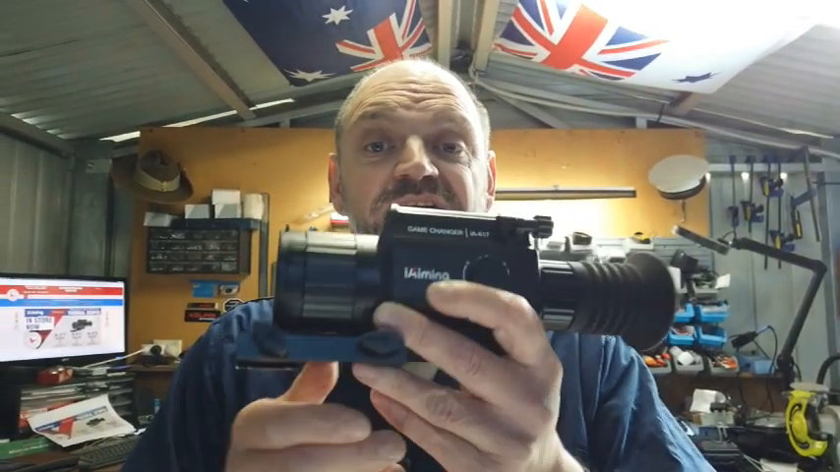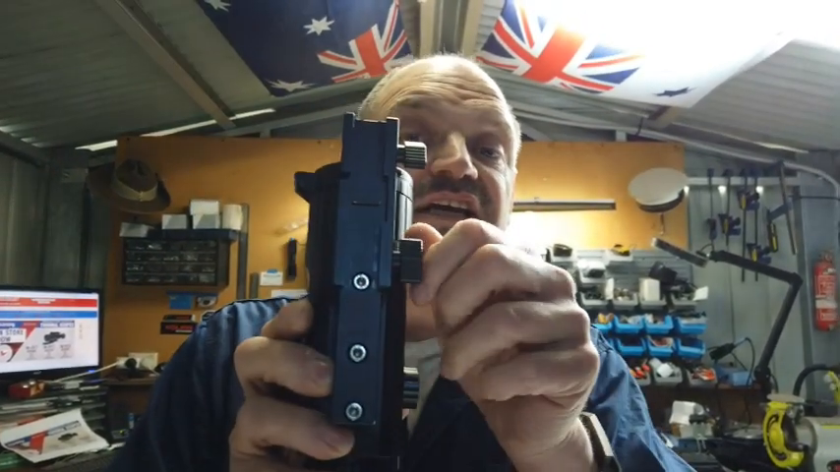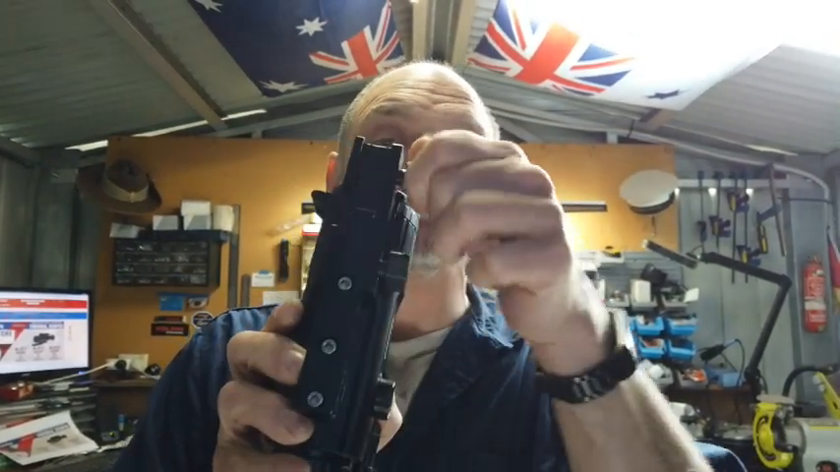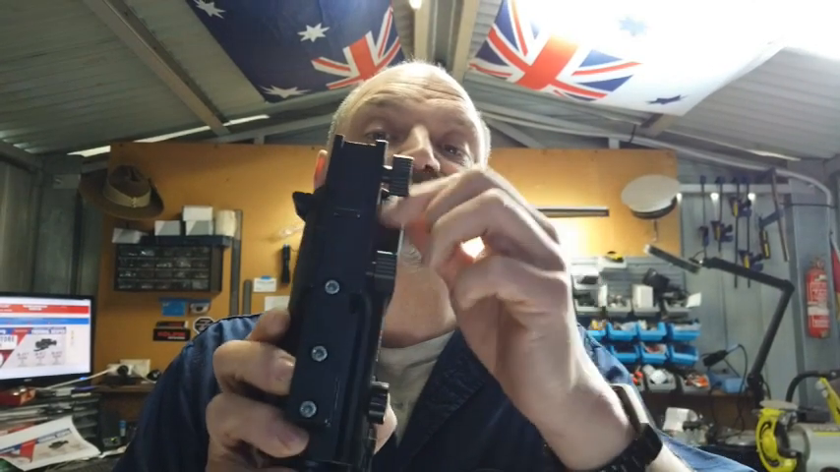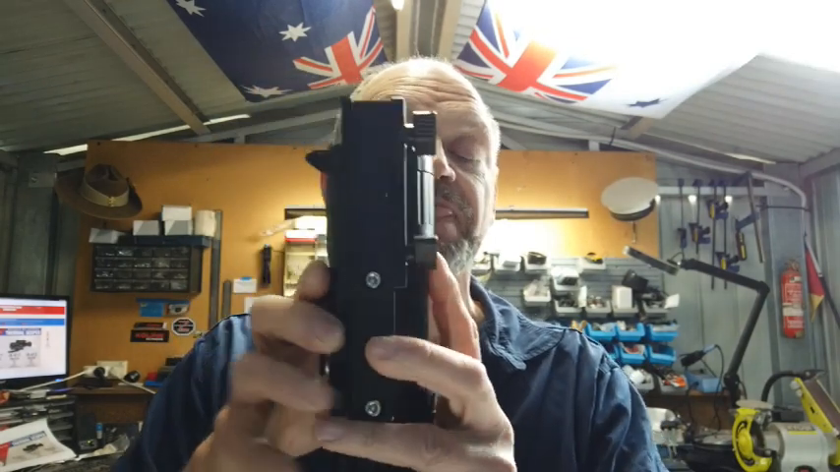So let's have a quick look at the thermal scope. Here it is here. We'll start with the underneath of the mounting point. As you can see, it is a Picatinny style mount, and it is quite solidly mounted and well made. It does have Allen keys there, so you can remove it if you wish to find a different mounting system.